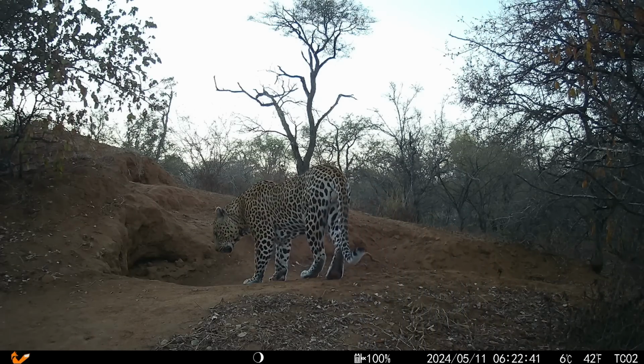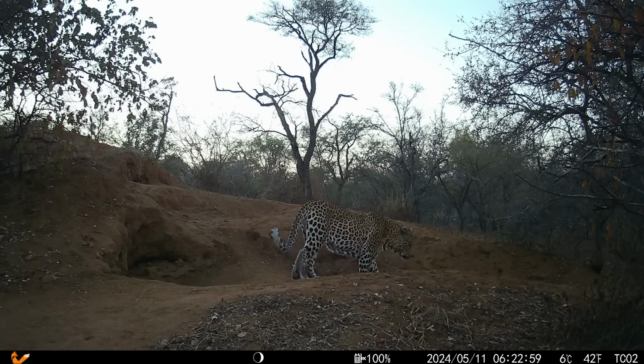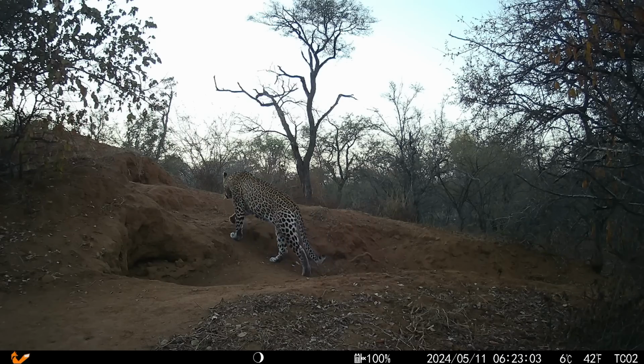On multiple occasions, leopards showed up to investigate the holes, obviously hoping that warthog was on the menu. Would one of them really jump down one of these holes and risk serious injury just for a bit of bacon? Surely not.